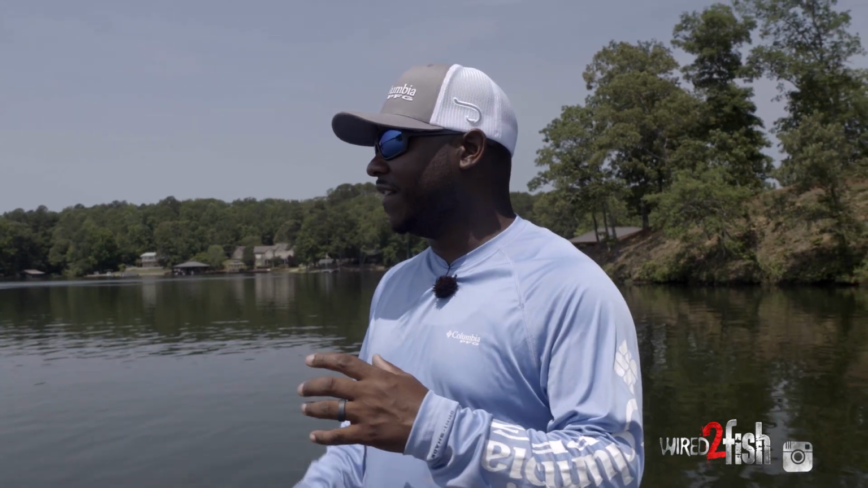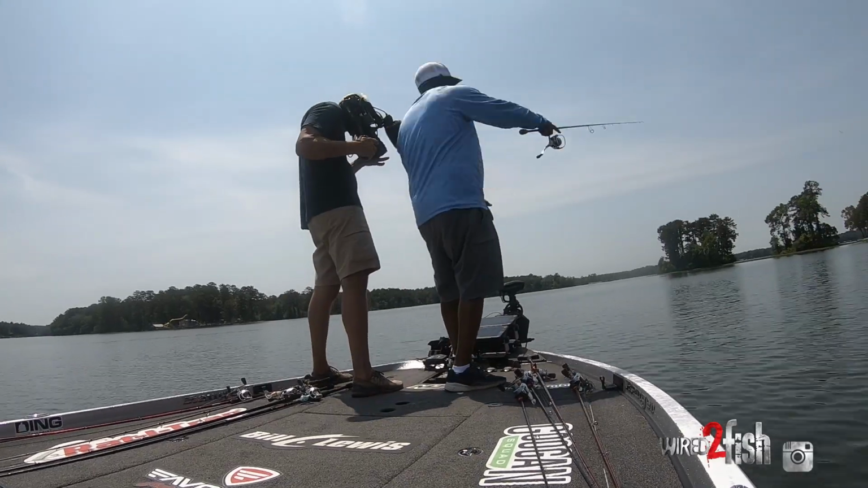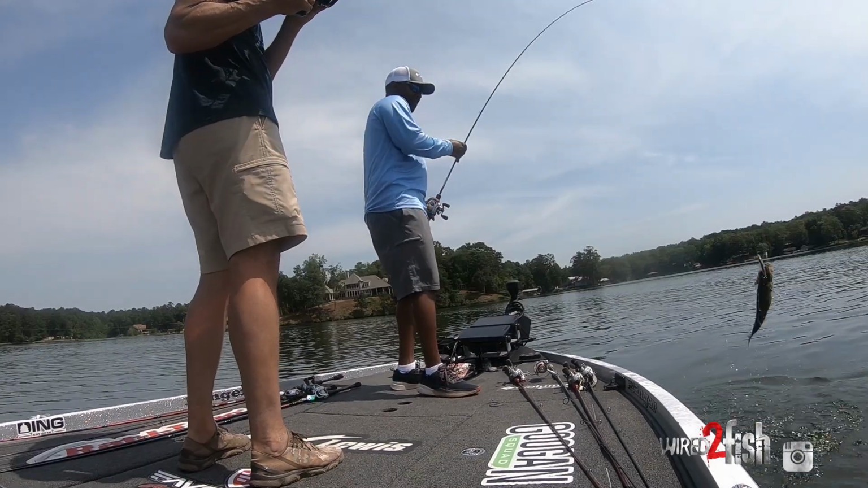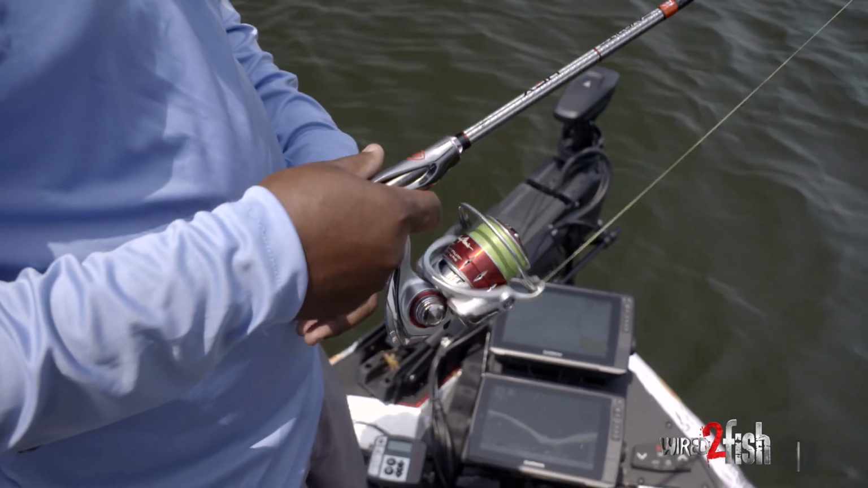All right, guys, so now we're gonna move spots, but I just wanted to reiterate to you guys, don't get discouraged when you run 5, 6, 7 brush piles and you don't get a bite. I mean, we ran 10 or 15, nothing. Then I come up to this one and we catch 3 bass. Don't give up, spend time on the water, utilize your electronics, find these high percentage places, fish them thoroughly, be efficient, and move on to the next one.